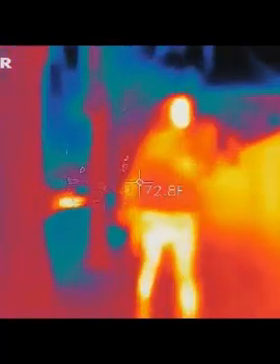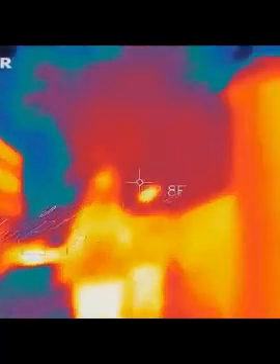Getting a nice view of my butt. I was asking Kyle if he's good. I thought you were asking the ghost. He might be too, I don't know. I think I heard the radio say